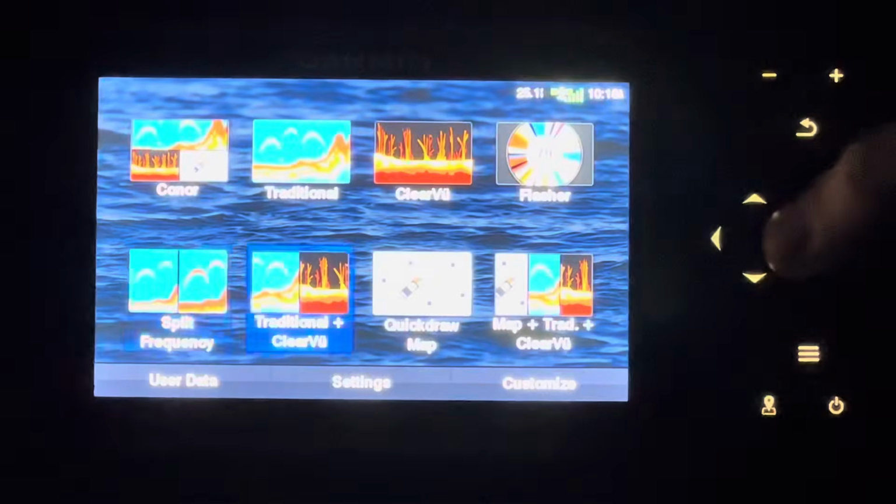The split frequency is pretty useful as well. The split frequency just shows you two different frequencies, so it may give you a little bit more definition, a little less definition. Like I said, it's a little hard to do with the simulator mode on, but it just shows you two different views of the bottom.